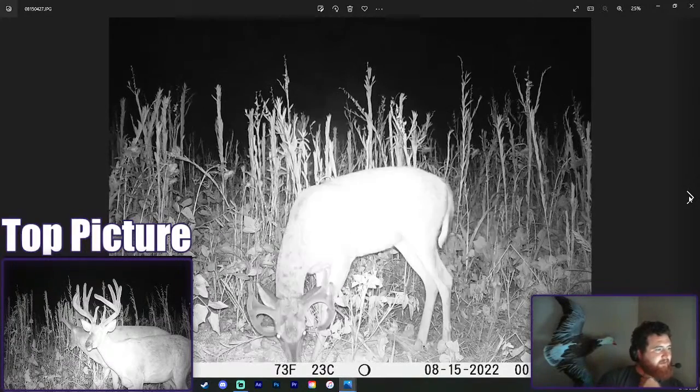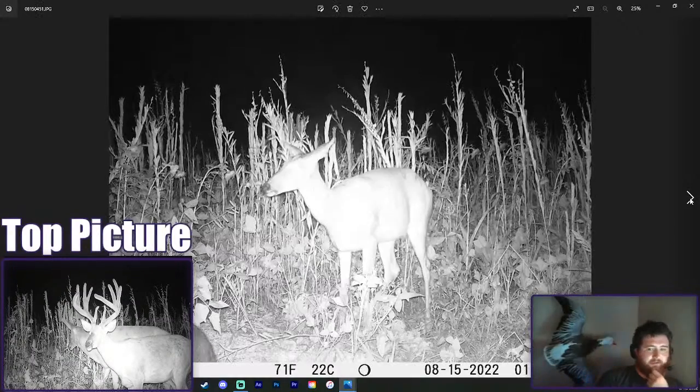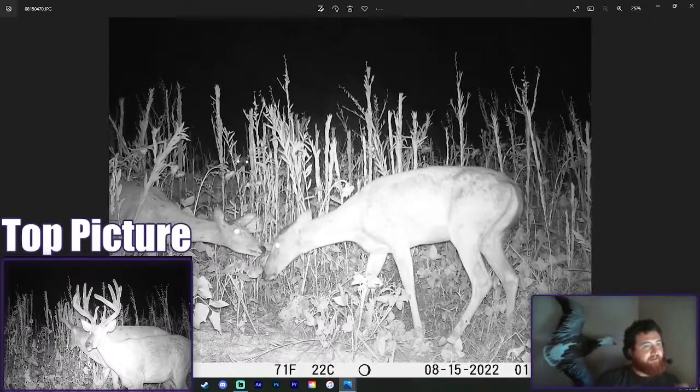So here's that young buck from the beginning. Nice looking 10. I think I'm gonna keep going. I think I'm gonna start doing it this other way.